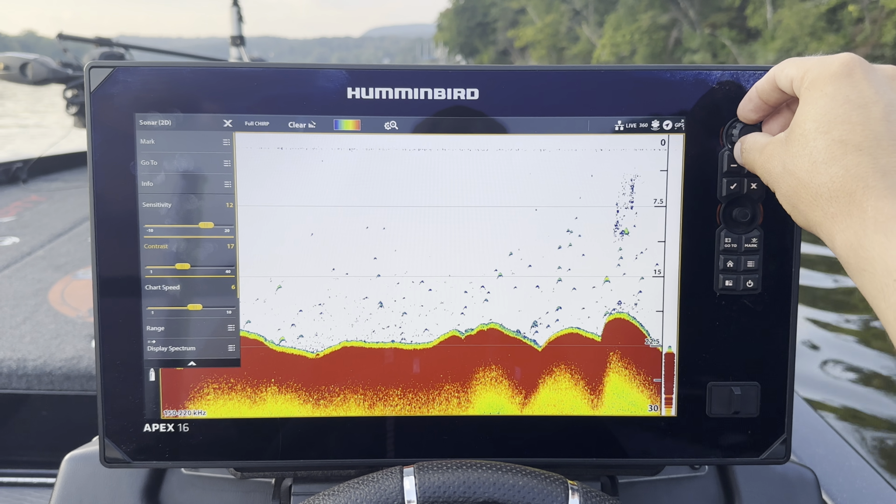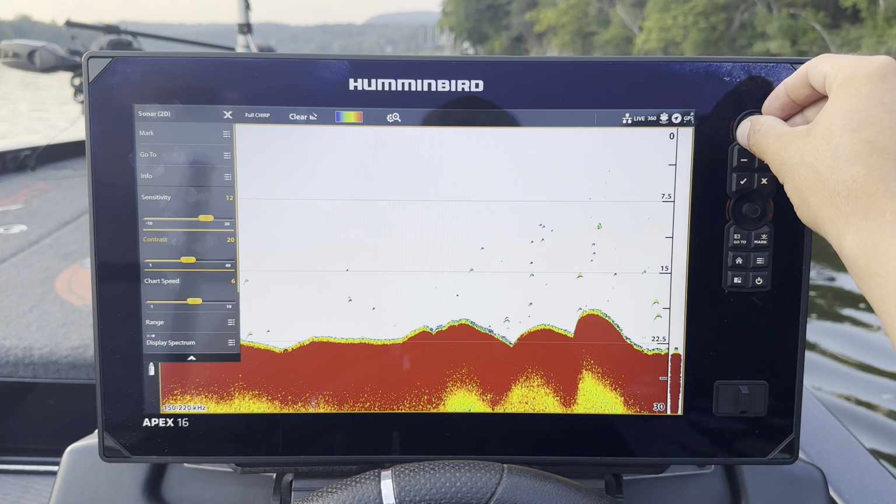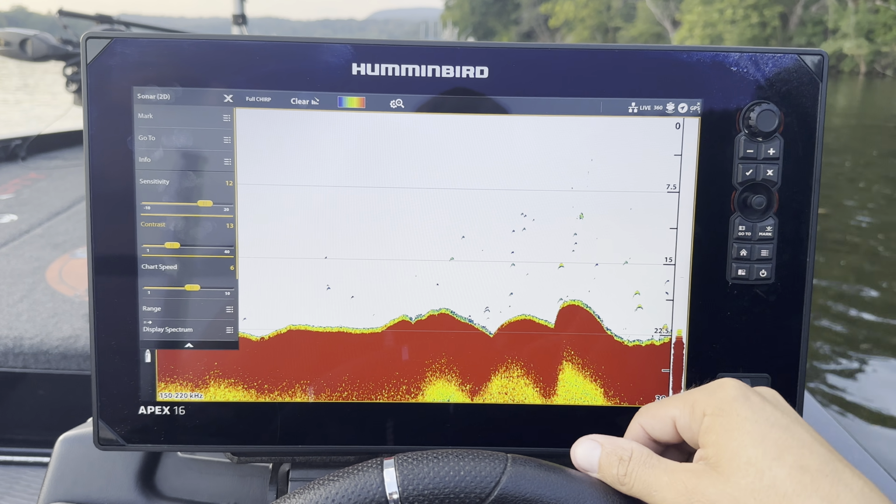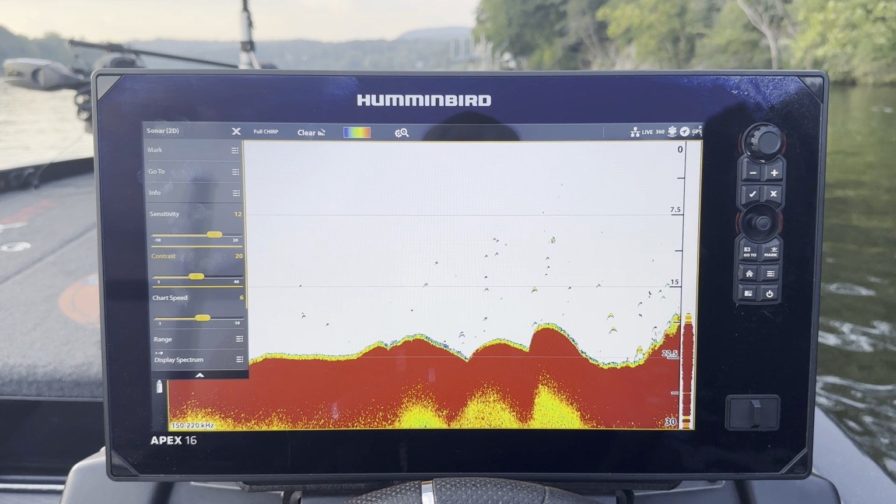I'm gonna start to bring this up right when I get kind of right where the factory settings are, right at 20. You know, that's a nice healthy mix, being able to see these fish, but not see all of that clutter that you see when you drop it down. So bump this thing up to 20, and that's a nice healthy mix.